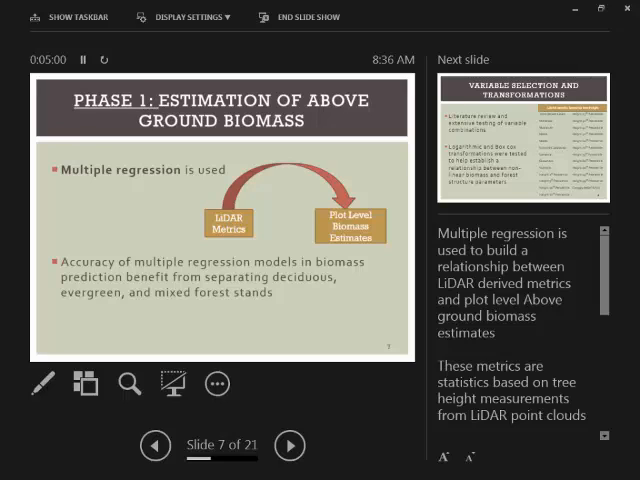The plot level biomass estimate is calculated from the 75 field plots that I talked about previously through allometric equations. Throughout the process of developing these models, we actually developed 3 separate models for deciduous, evergreen, and mixed forest stands. This is shown to benefit the accuracy values as opposed to developing a single model across all 3 forest types. These forest types have many variations in their structure.